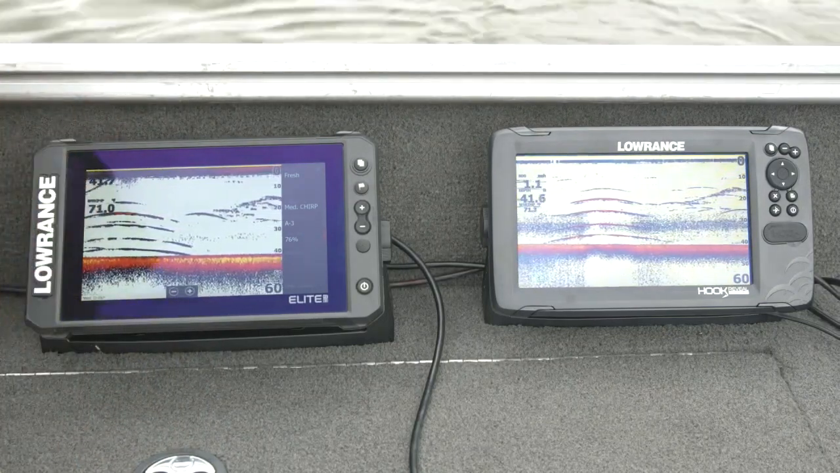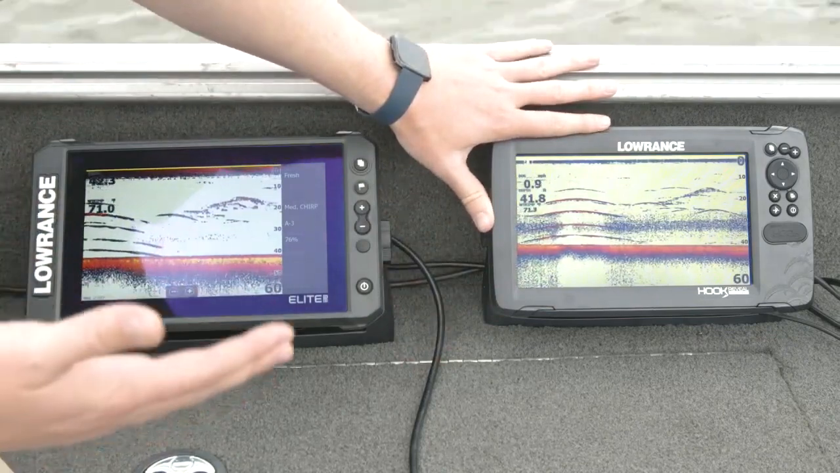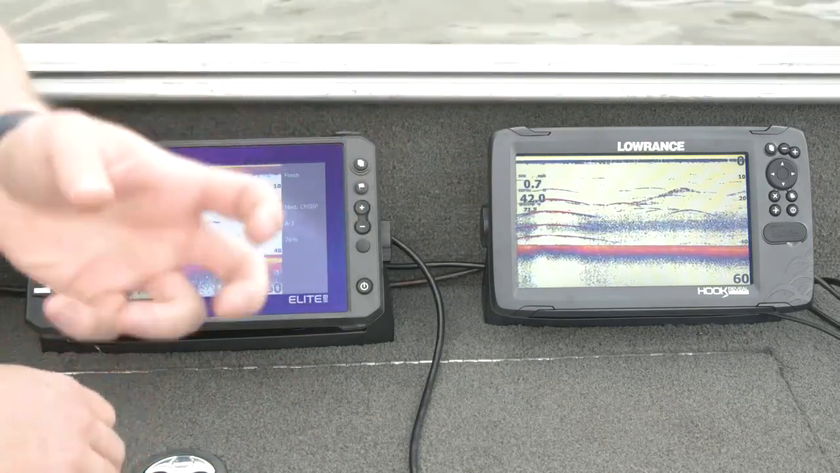We talked a little bit about medium chirp versus high chirp on HDS and Elite FS. If you look at a Hook Reveal, you're going to notice you don't actually have medium chirp as an option with those transducers. It's only high chirp or 200 kilohertz. And the reason for that is that actual sonar element that we put